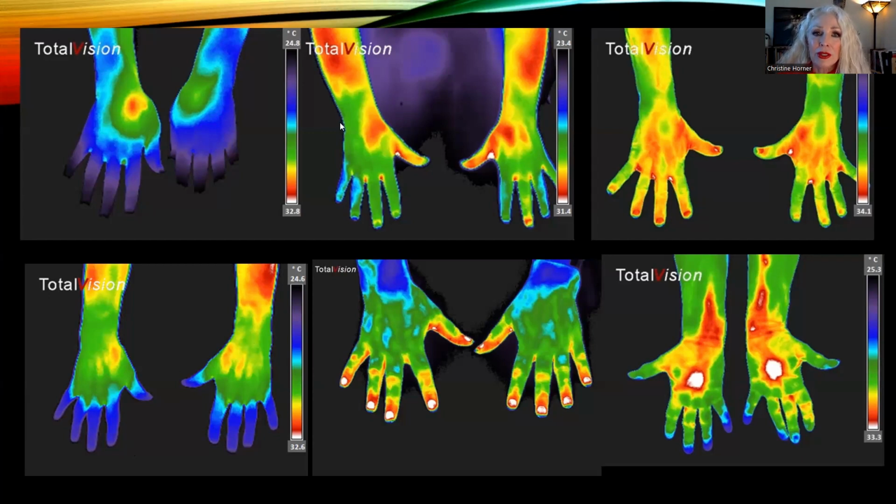There are also conditions where the hands start to become abnormally warm. When we get to the point where the entire hand is warm like this, it's called a glove pattern, and it's almost always associated with increased blood glucose. So this is allowing us to pick up people that may be pre-diabetic or diabetic, and some don't even know. So that's a helpful thing.